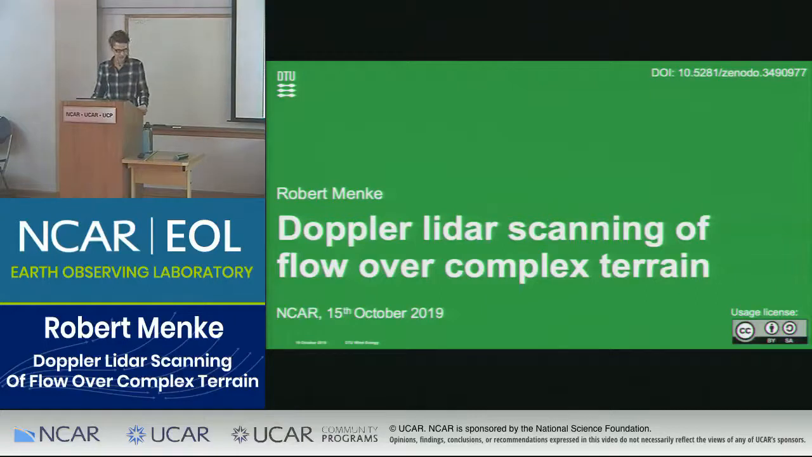He has spent the last half year here in Boulder with the Advanced Study Program here at EOL. And before that, he also spent a semester at CU Boulder, where he got the Otto Monstedt Scholarship. And the topic of his PhD thesis is on lidar scanning over complex terrain. And we are excited to hear his results today.